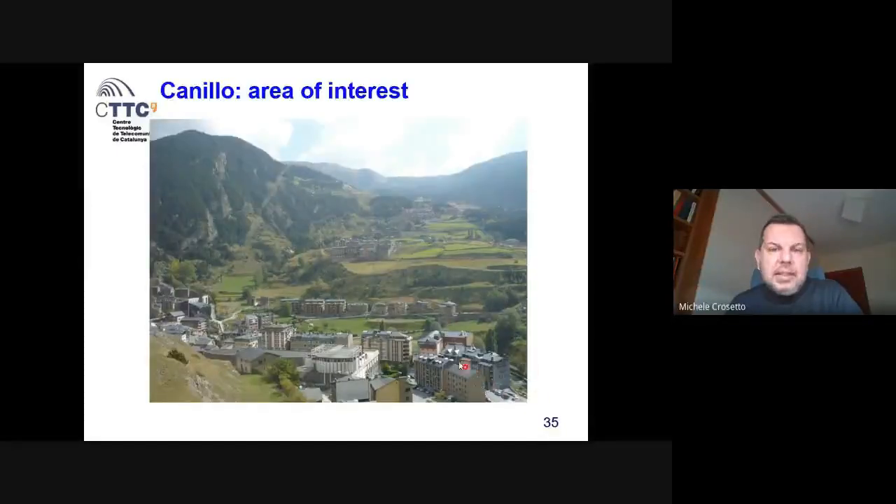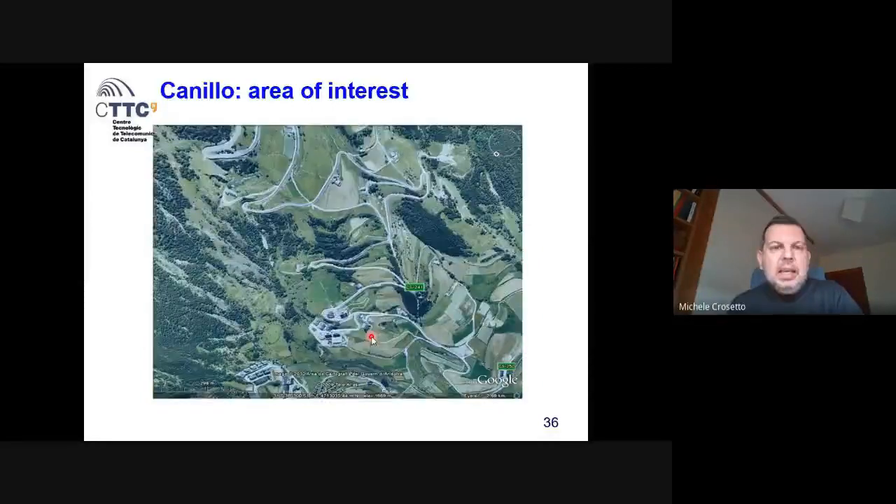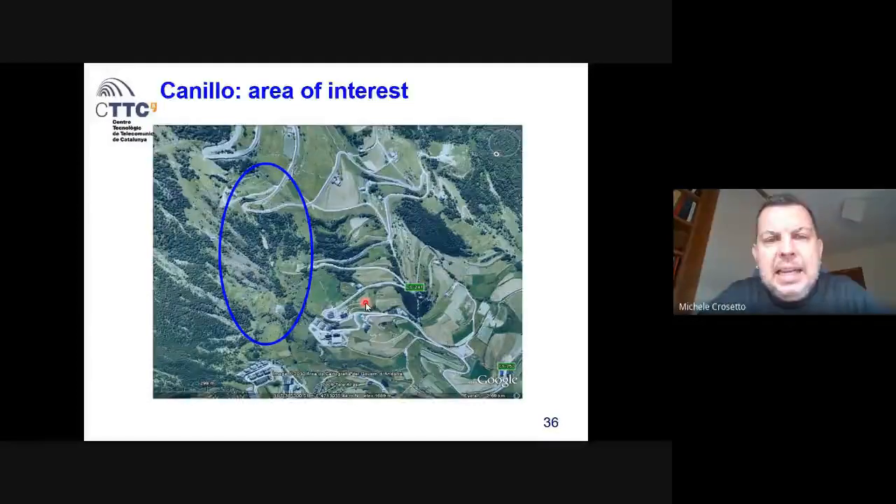This is the area. This is Canillo. There are a lot of buildings everywhere, so we are for sure in Andorra. This is the area of interest. To be more precise, the area is that one indicated by the blue ellipse. As you can see, it is basically a vegetated and forested area.